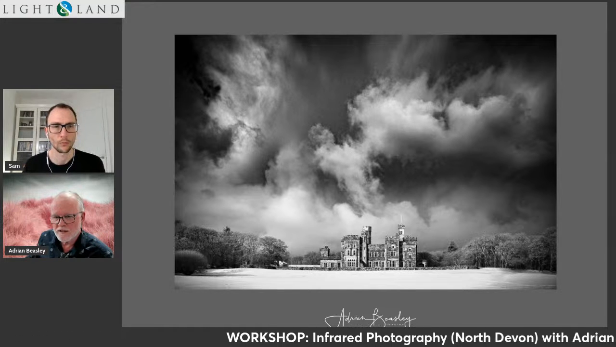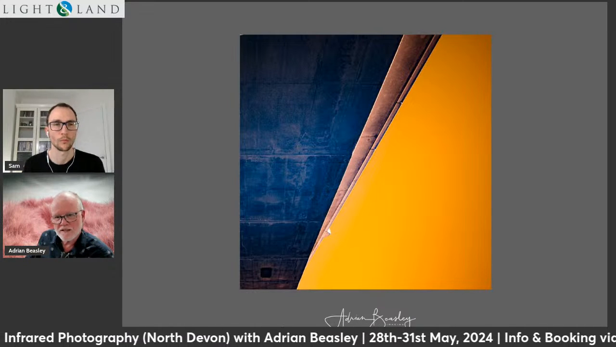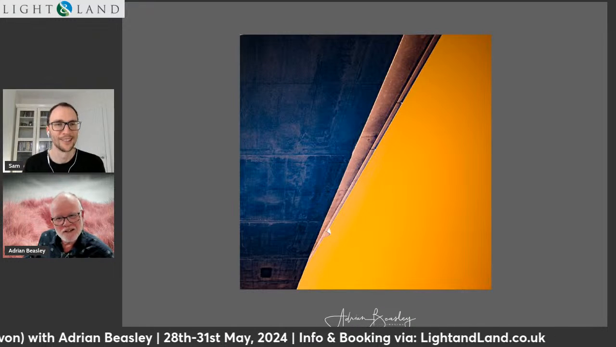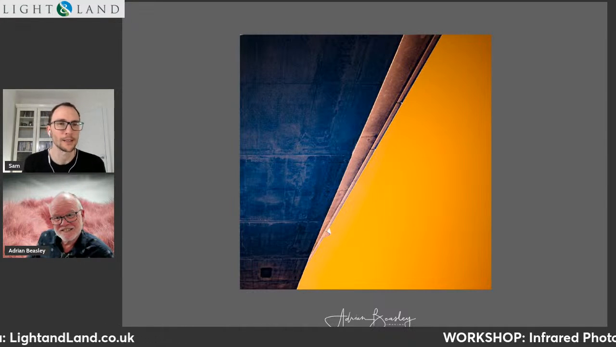So on the next slide, this is actually the underside of the high level bridge in Barnstable. And that's the sky on the right. So it's sky versus concrete. And shocking, isn't it? I love it. It just looks like a boat. It looks like the hull of a boat, the peeling paint on the hull of a boat.